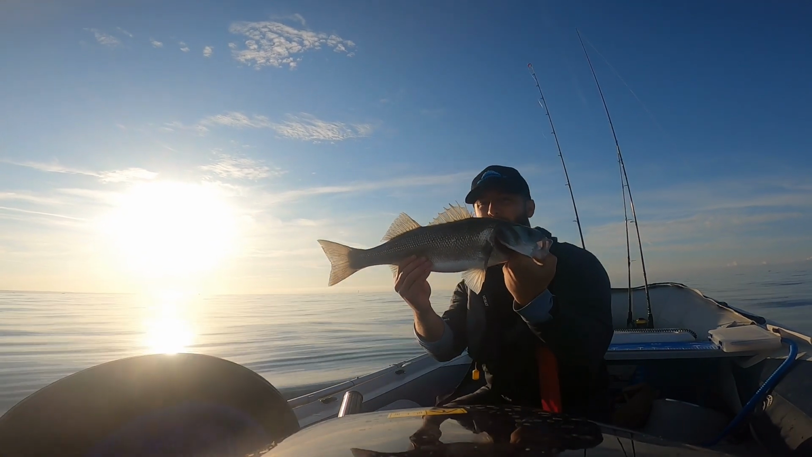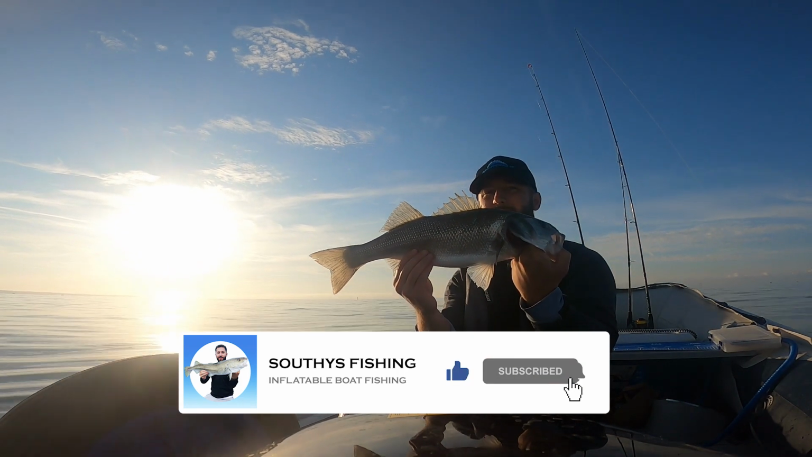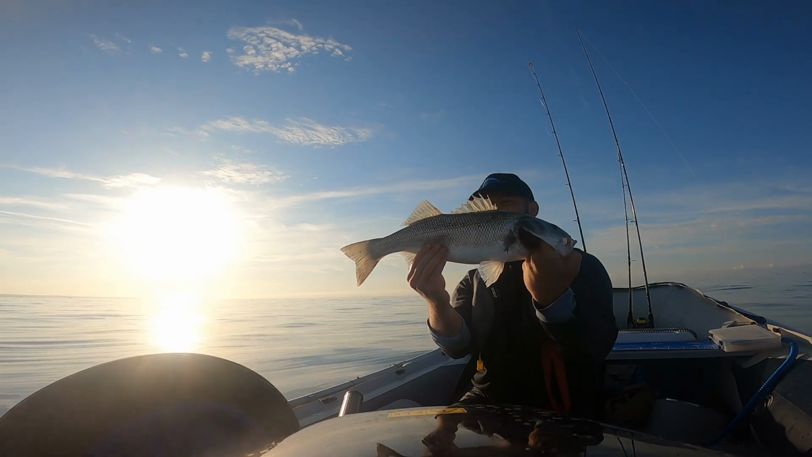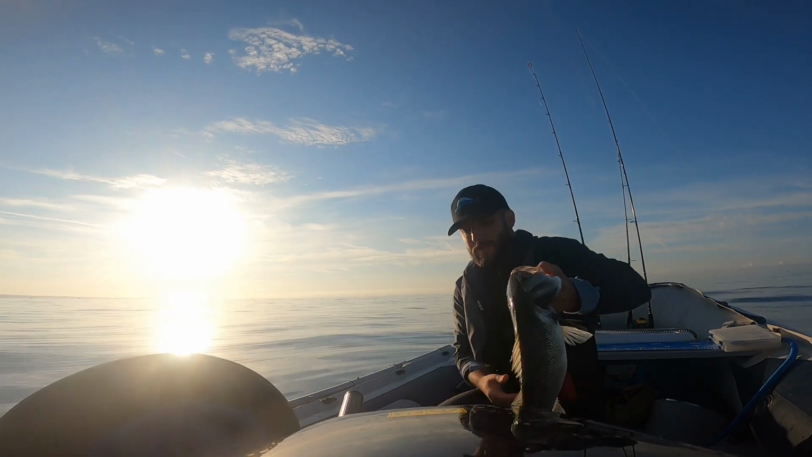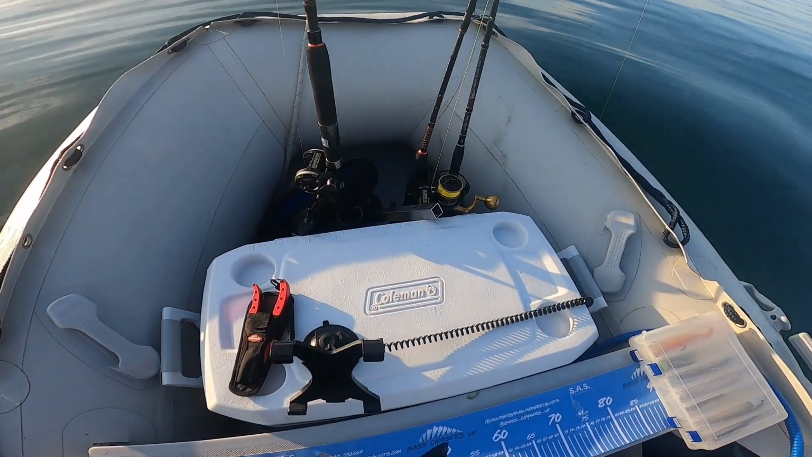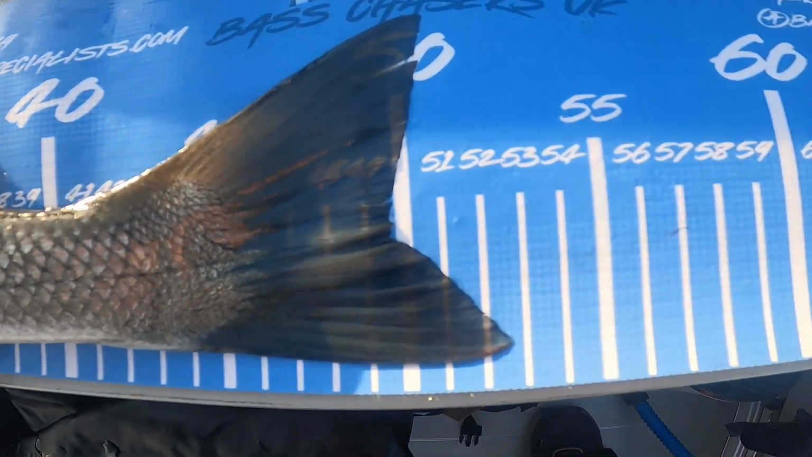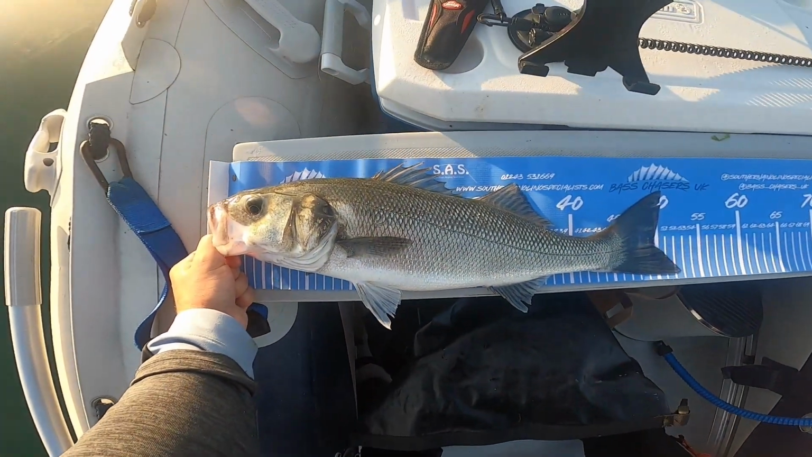There you go. Look at that. That is a prime bass. Look at it, that's lovely. Proper nice one, that. I reckon about 45. Let's measure her up. Oh, 52. 53. 53. What a cracker.